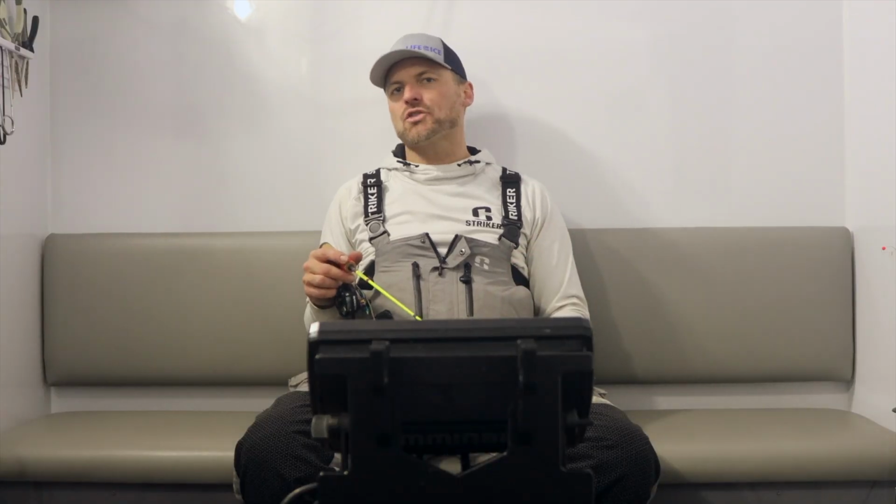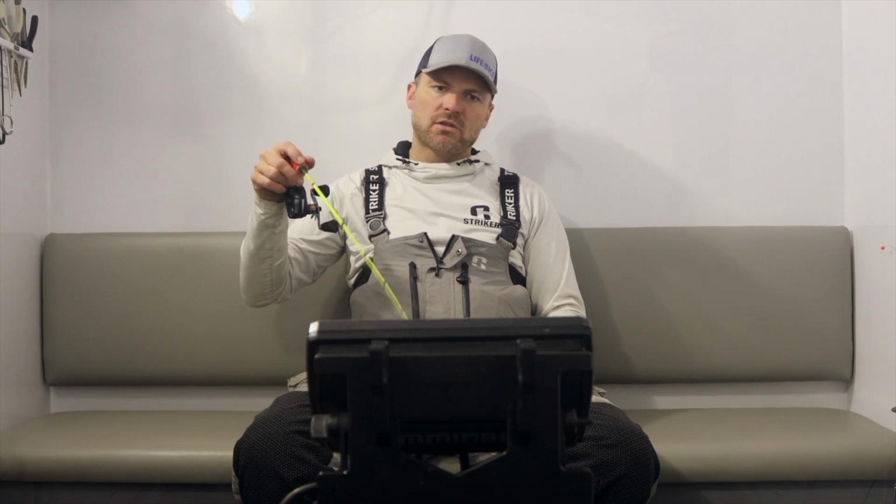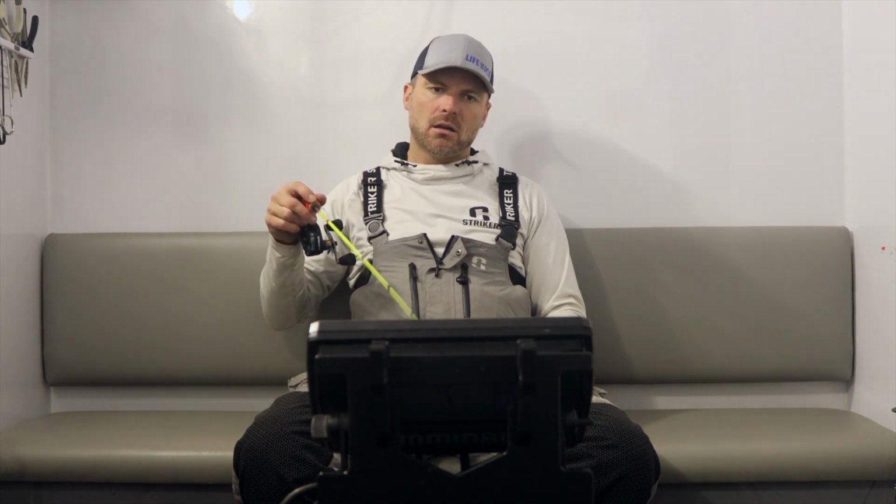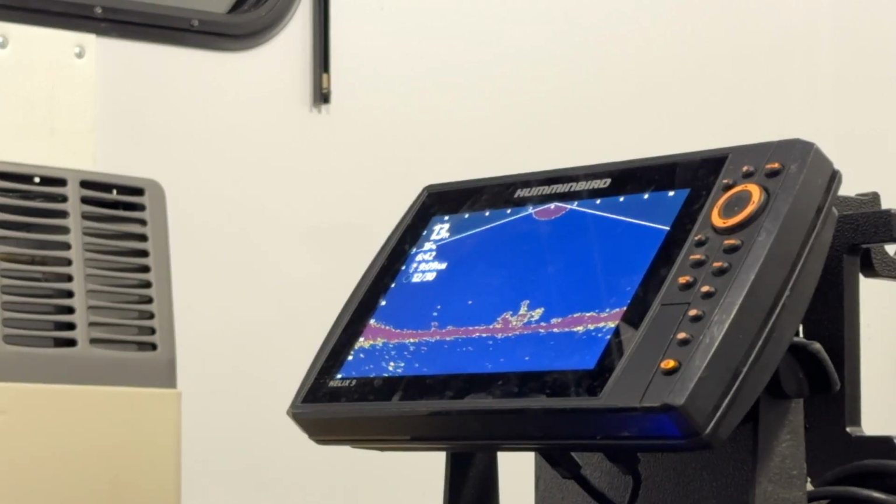So when it's slow like this, what I'll do is I'll pull out a spoon, for example. It's going to make a little bit more noise. Right now I'm using the Northland coffin spoon. It's got those buckshot in there, those little BBs. It makes some noise. And I'll do really quick, very small jigging movements like that, followed by some big ones.